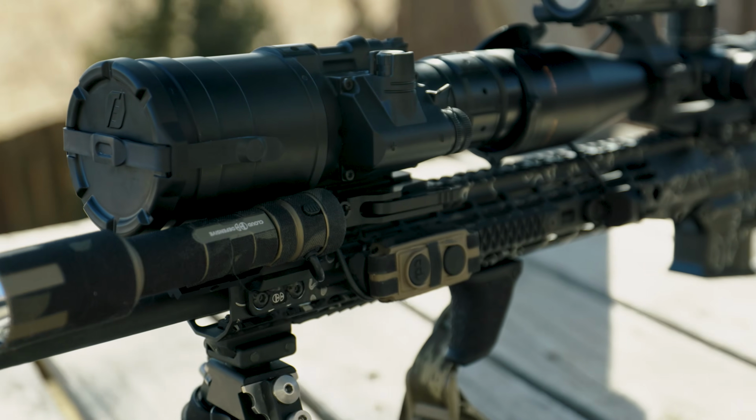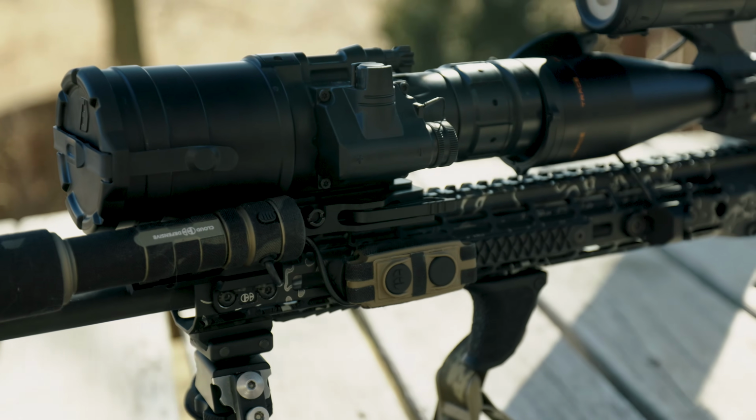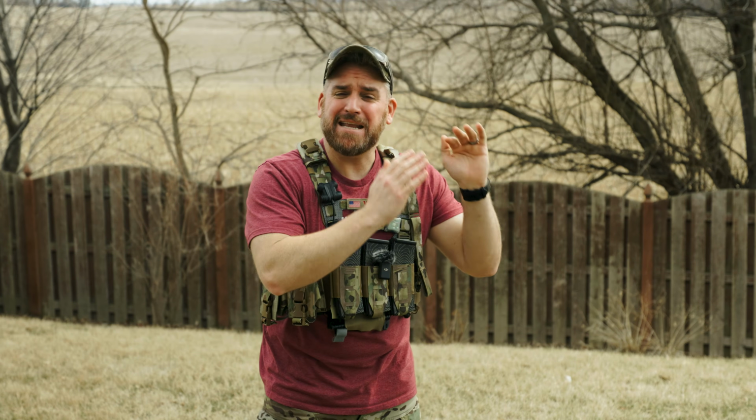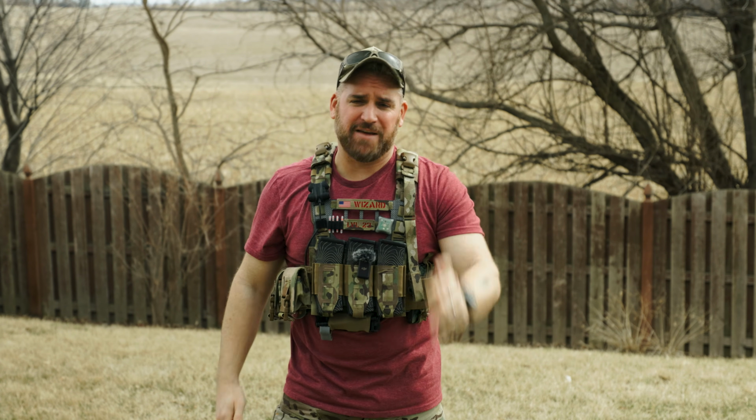The EOTech clip-on is a piece of equipment that makes a team radically more effective in night vision operations. Teams that operate at night absolutely need this bit of gear to literally multiply their engagement capability. Having night vision you can clip onto your scope and then see and engage at 400 yards is a game changer in the night vision arena.